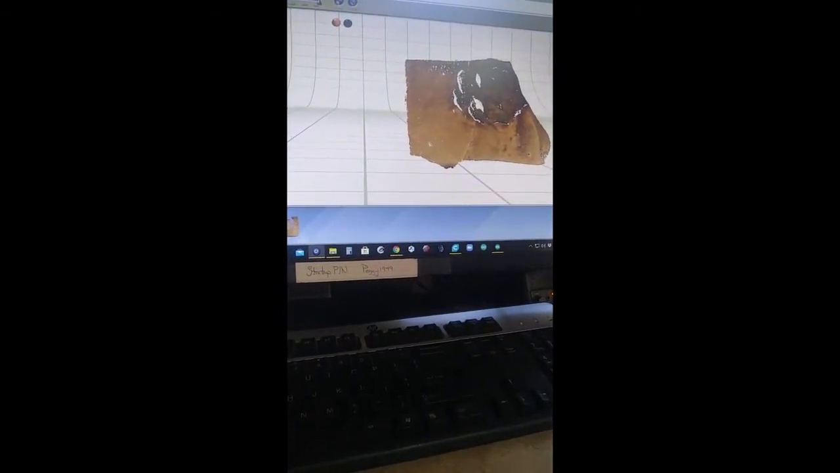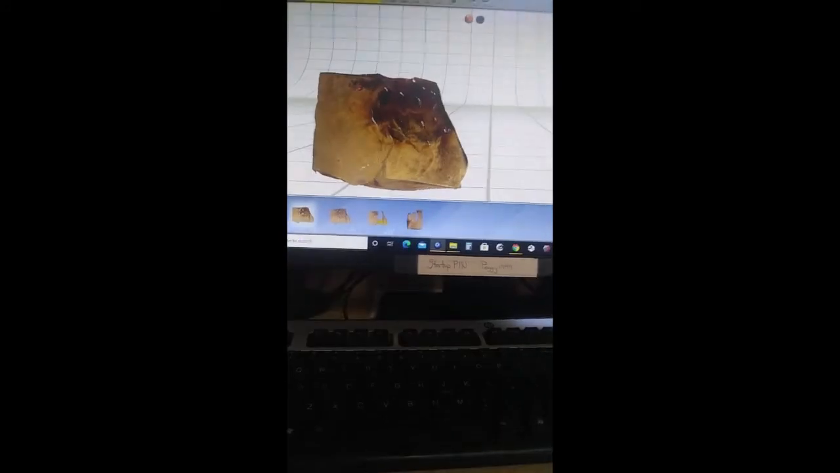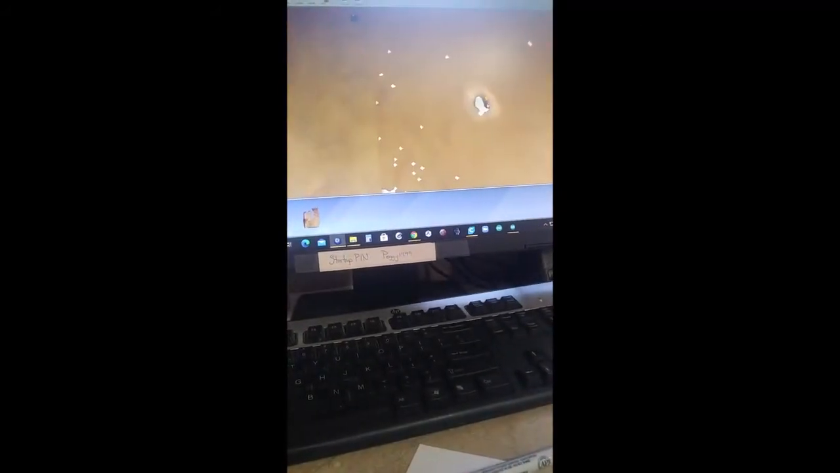And you've got to get them in the same points, of course. If you don't, then the model will crash when it tries to align it, because there's no correspondence between the scans that it has and where you put the points.